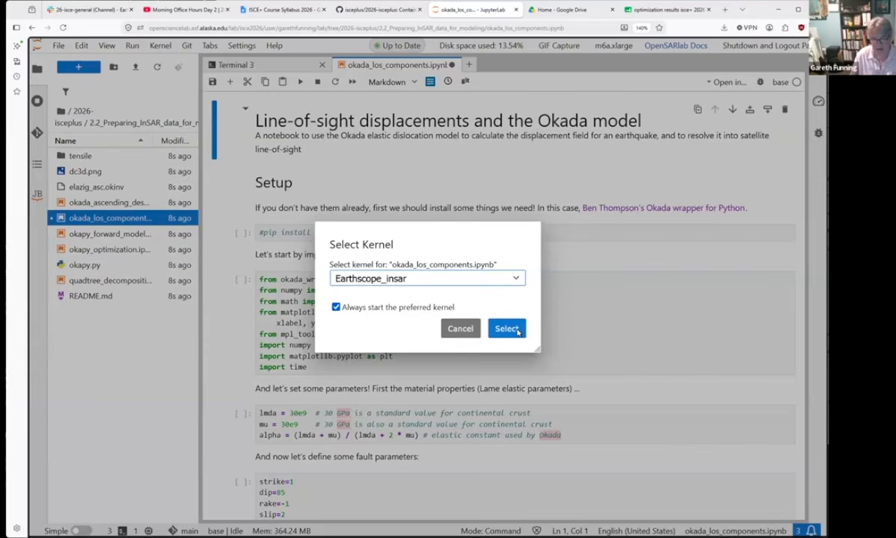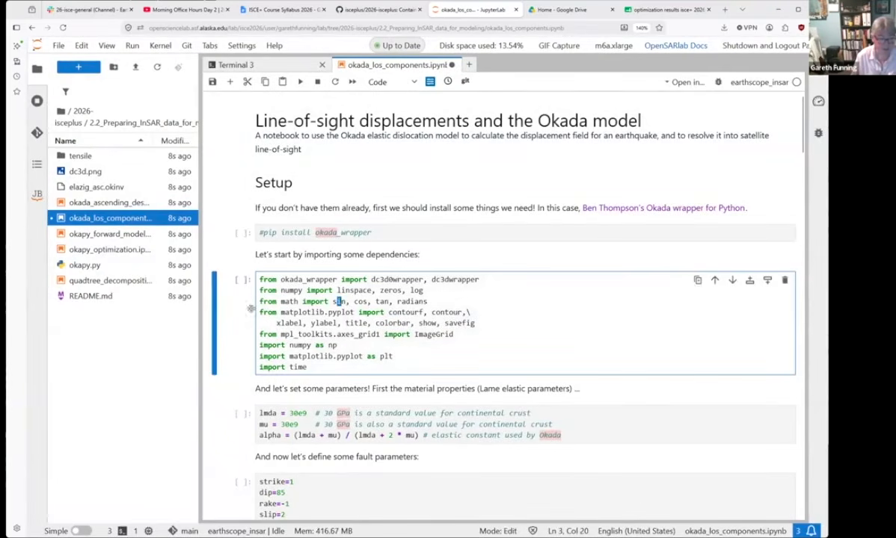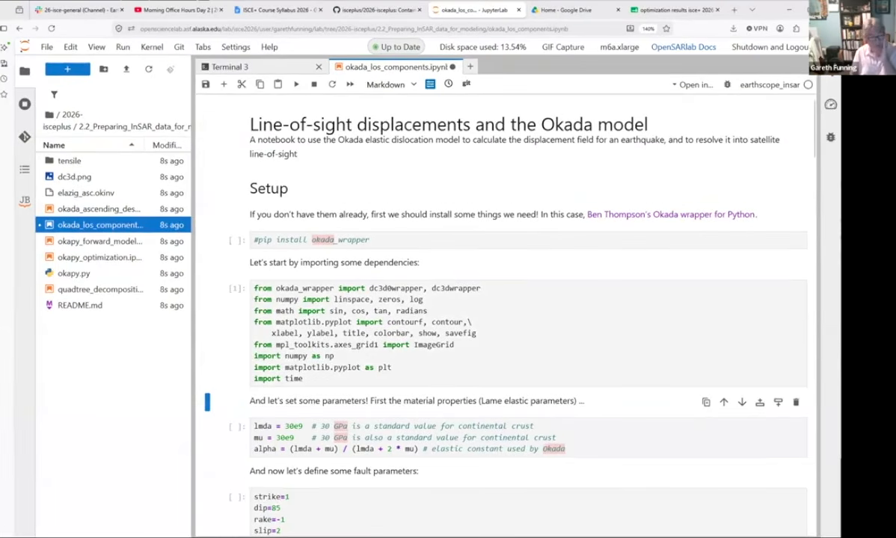Otherwise, of course, it will complain that you don't have any of the required installed software dependencies, and we will start by running this first code cell, which imports a bunch of things, and it imports, as you will see, Okada from a package called Okada Wrapper, which is basically someone produced an interface to Python to the original Okada subroutines. So you run that, and all being well, it should say nothing at all.